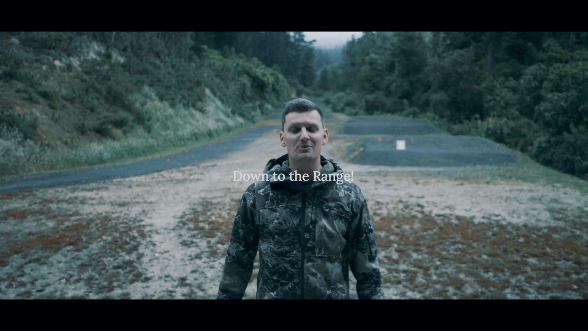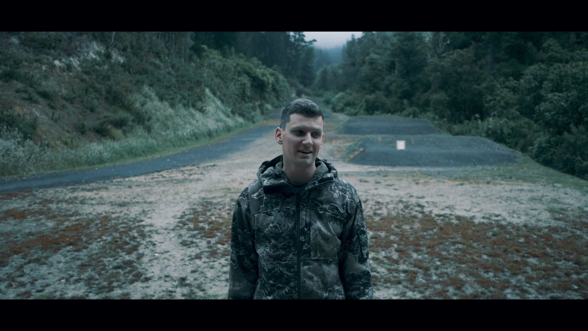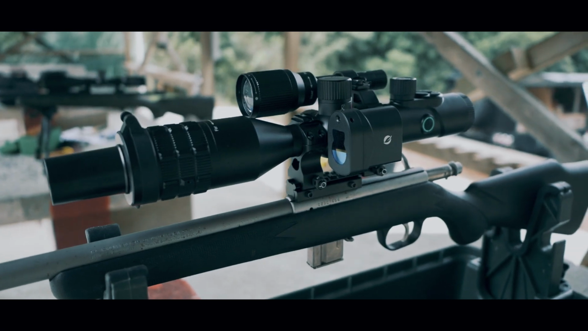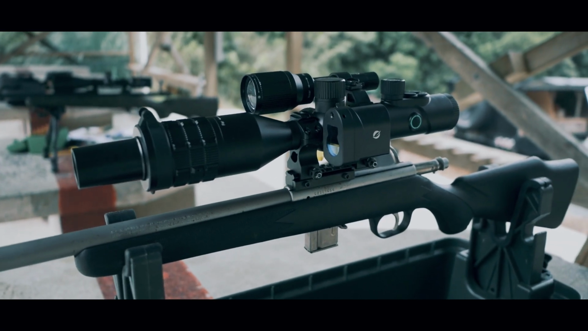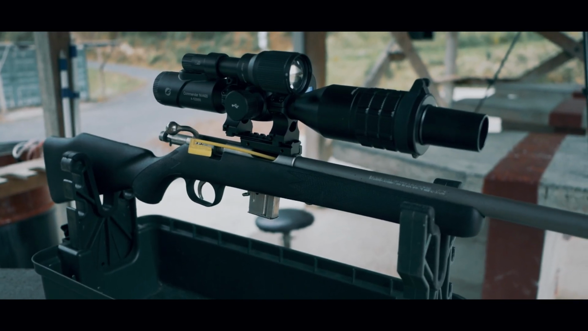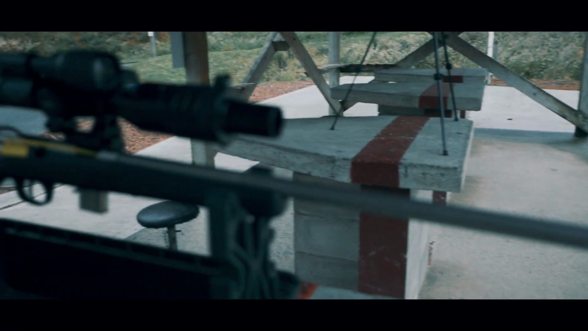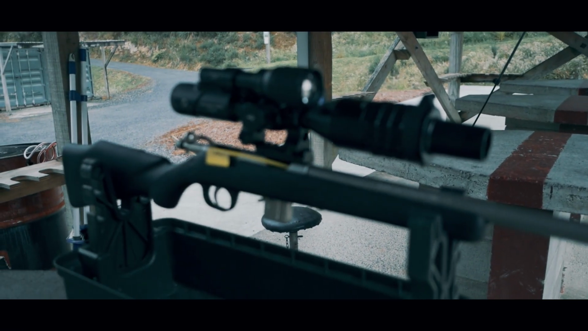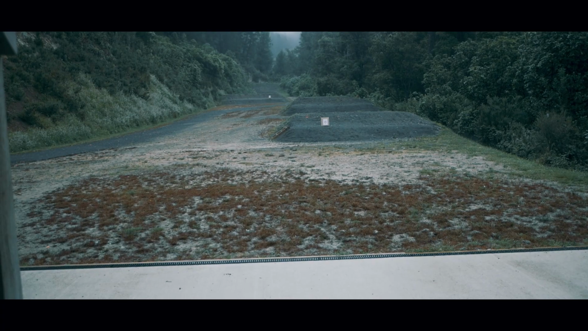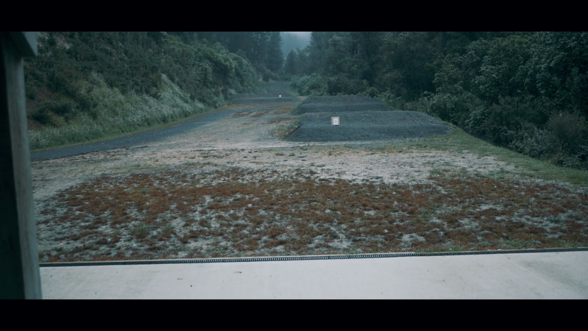G'day guys, welcome down to the range. Today I am trying out the Commander NV400. Here it is. I've been playing around with this in the evenings for some time now, trying to get my head around it all. I currently have this mounted on a bull barrel suppressed 22 mag. Just before I put it on a centerfire rifle, I wanted to test it on this first. I've just got a target out there at 20 yards and I'm going to zero it first.